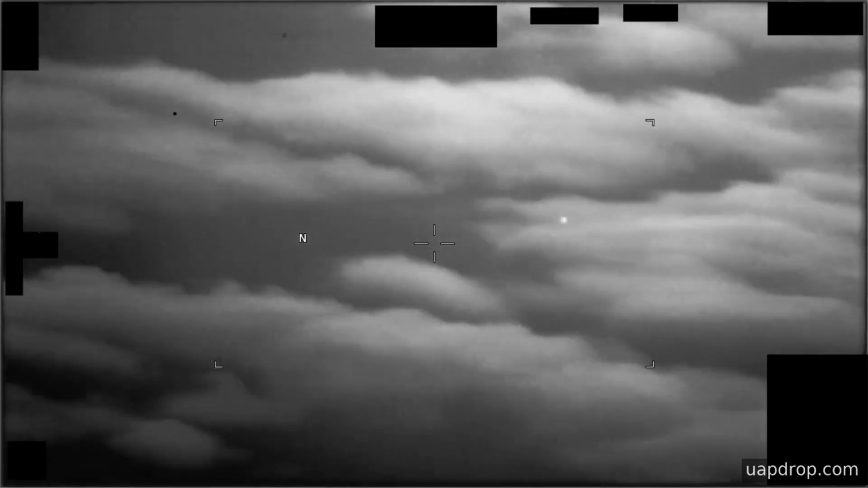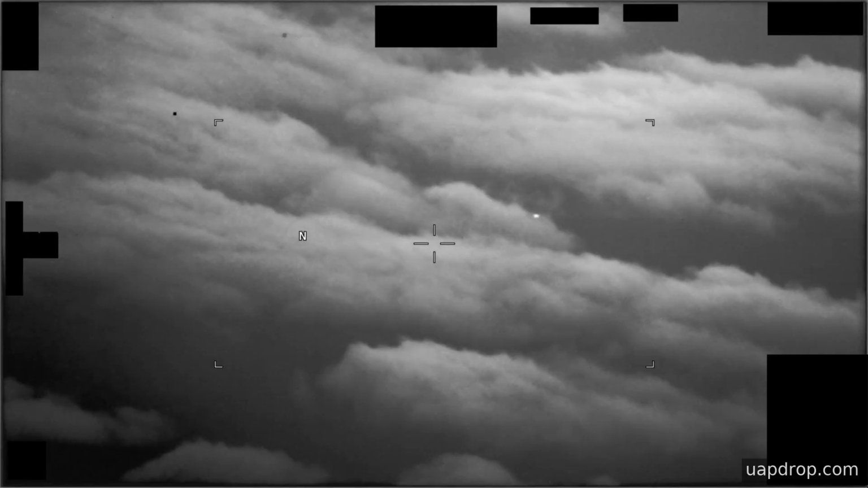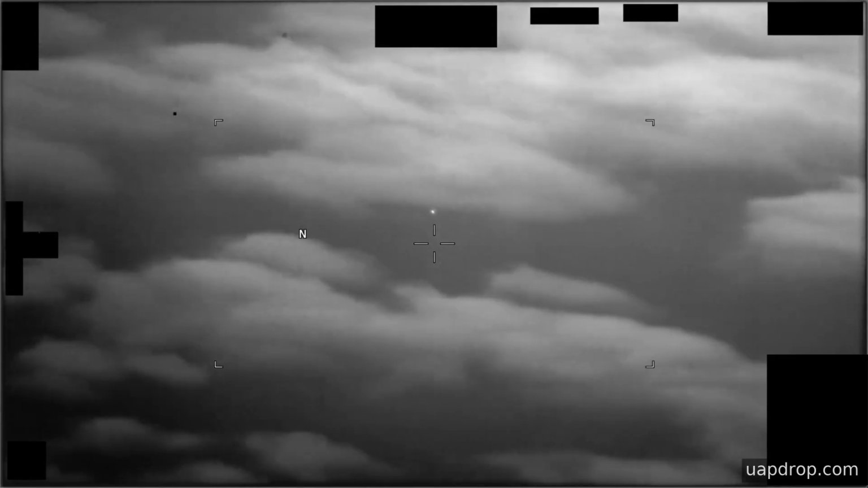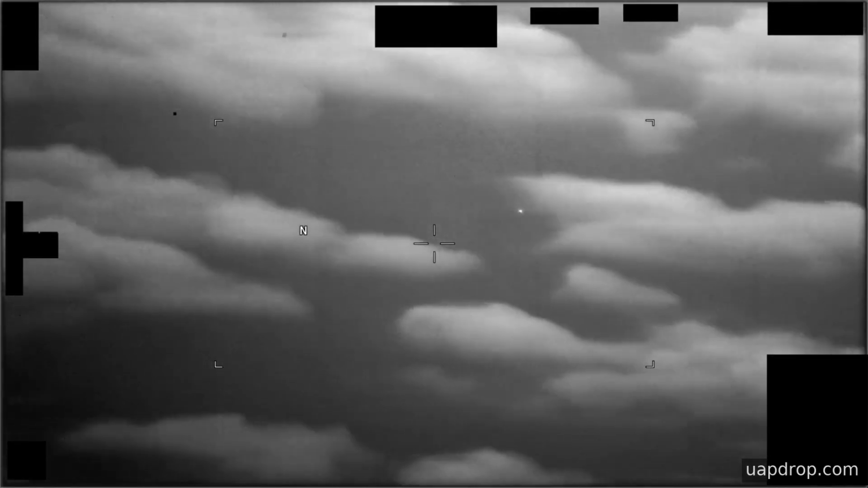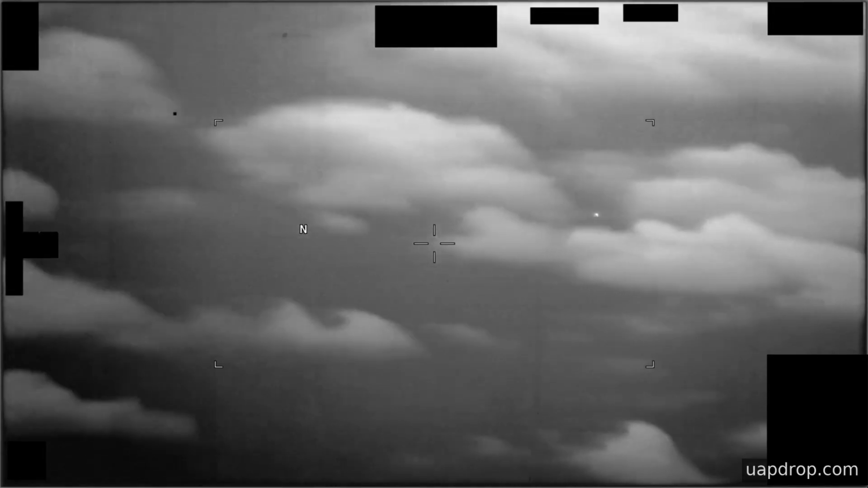This is infrared sensor footage recorded aboard a United States military platform in 2022, running for nearly 8 minutes and showing a small thermal contact drifting against a colder background. The clip was provided by the United States European Command to the All-Domain Anomaly Resolution Office, AARO, as part of a routine report on an unidentified object observed in European airspace.